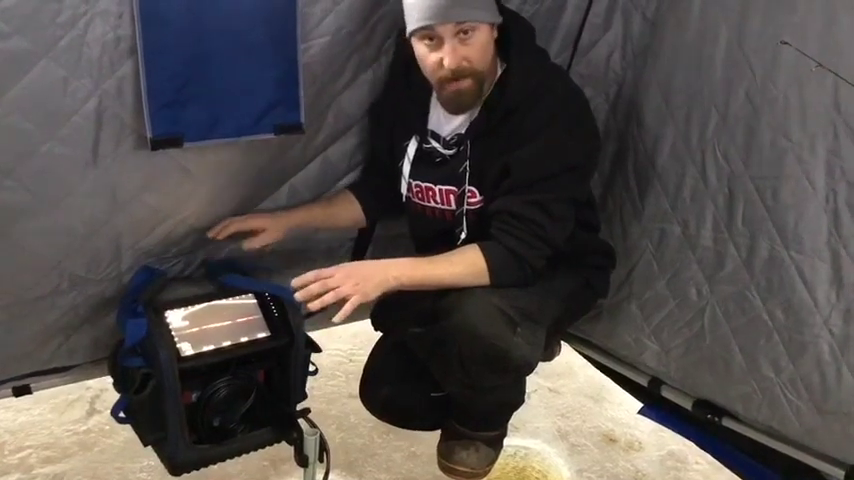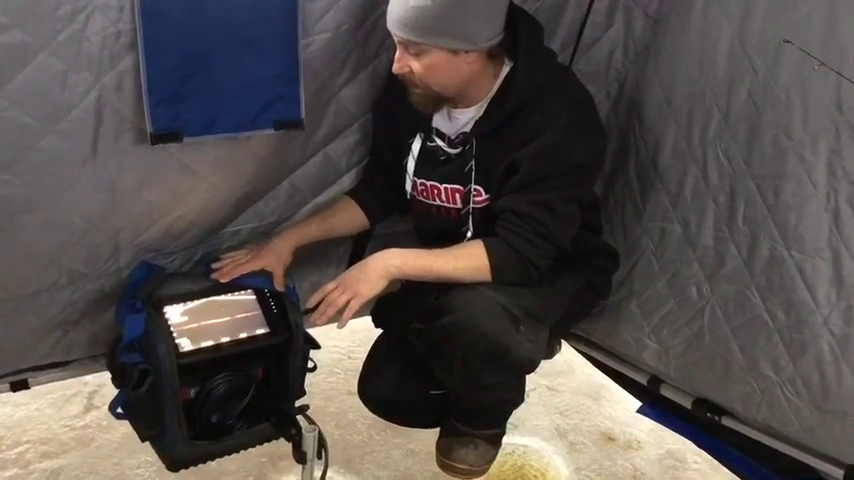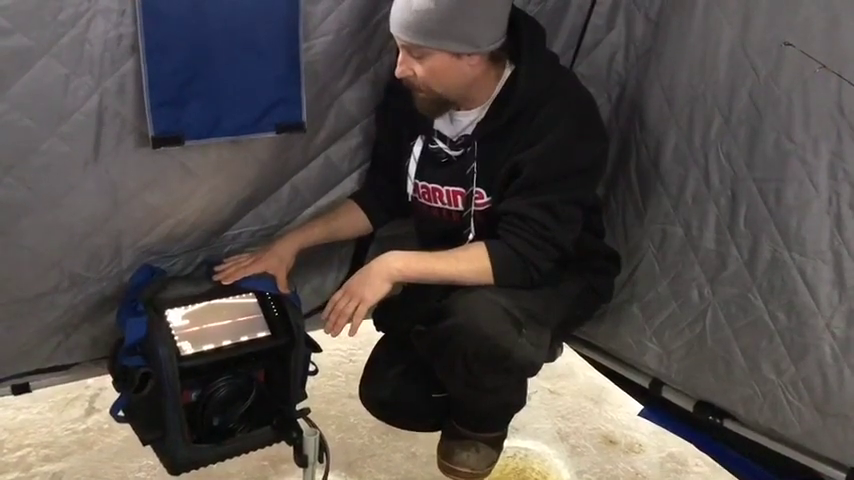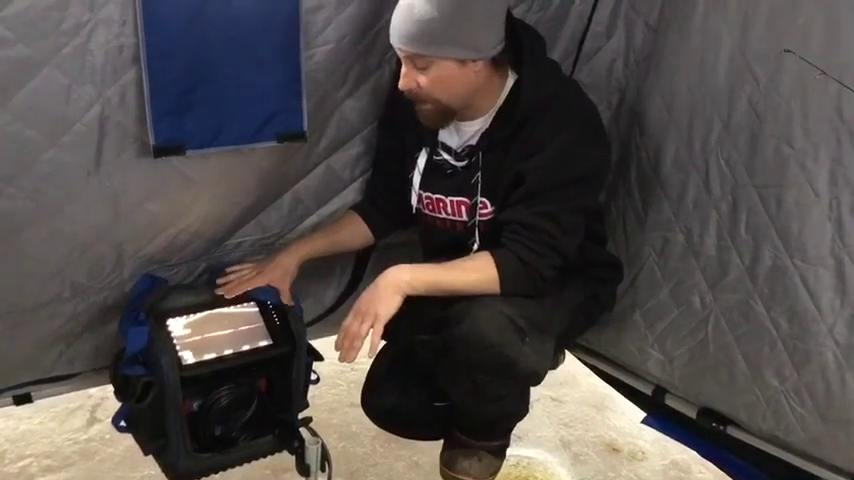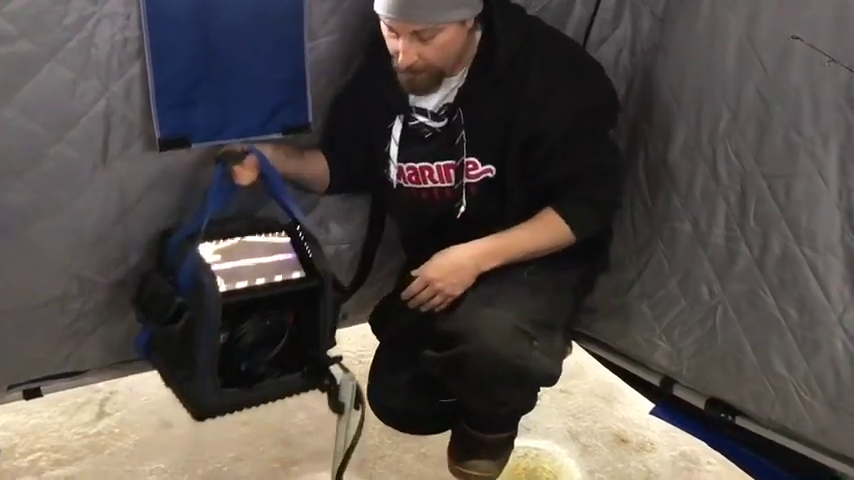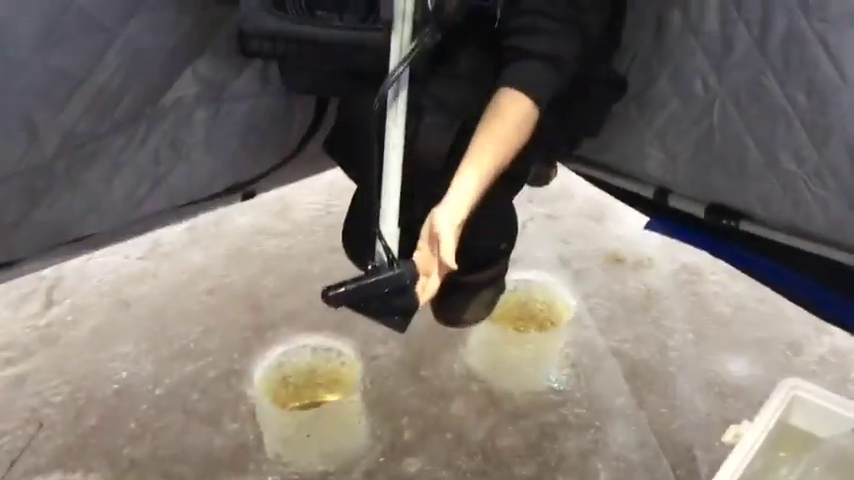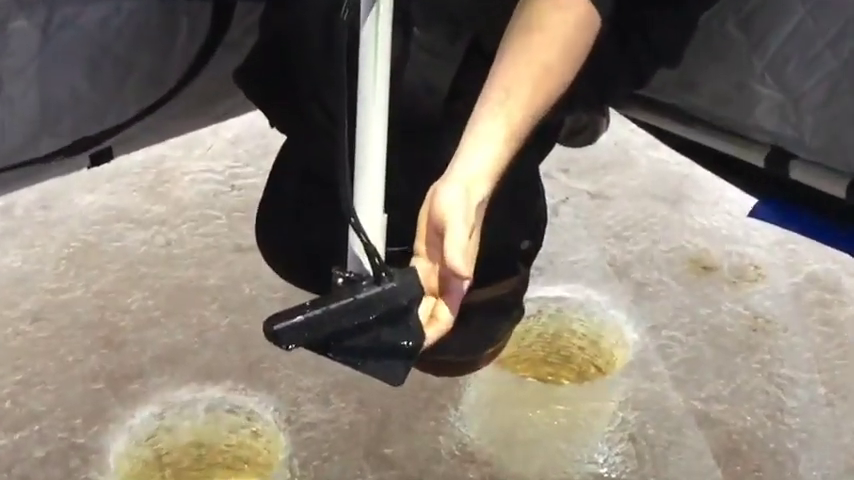Now I'm going to show you guys, I have had some questions about whether or not you're in forward or down view and what that means and how to adjust the transducer in order to achieve those. With this Plus, with the Livescope, I have this head unit set on auto. So all I'm going to have to do is pick my transducer up out of the water. I'm going to do that here. I'm going to pick it up. Okay, we got this transducer in our down view.